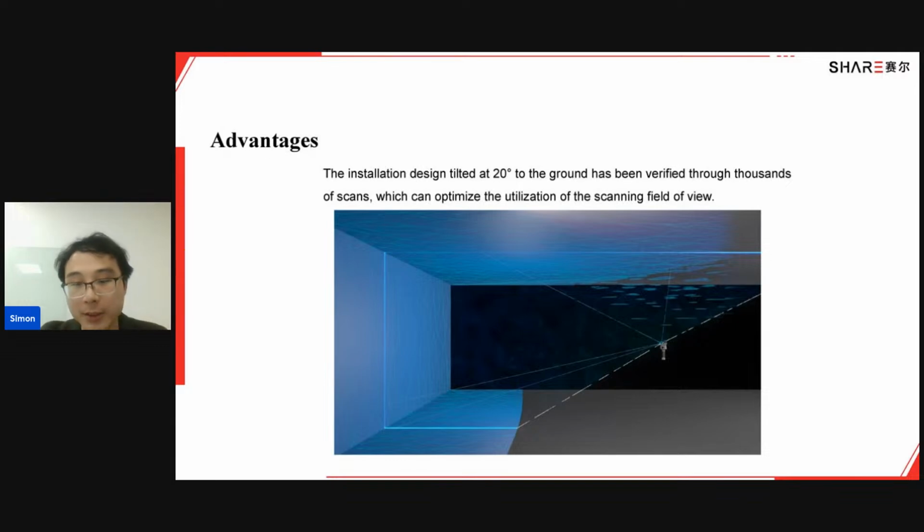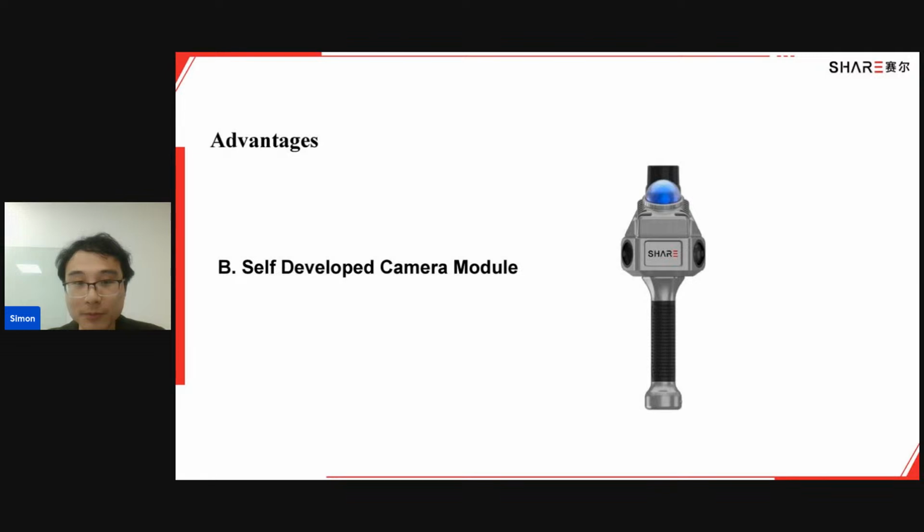But if we install the LiDAR at 20 degrees to the ground, not only the ceiling but also the floor is covered, and the area in front of you is well covered too. So you don't need to change your position or turn around to make sure you have scanned every corner, because we solved this problem when designing our product.